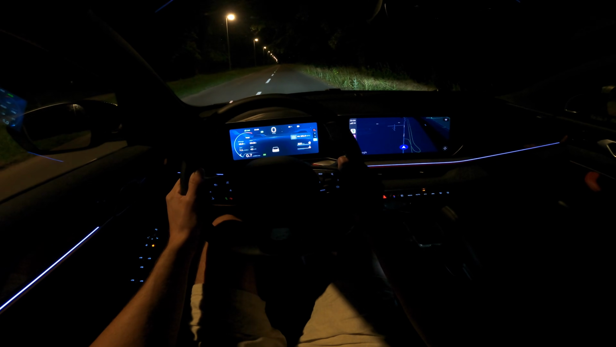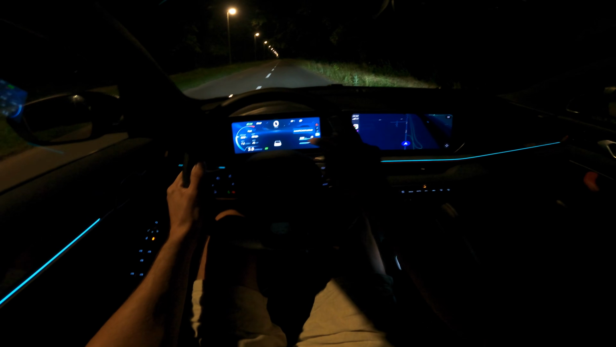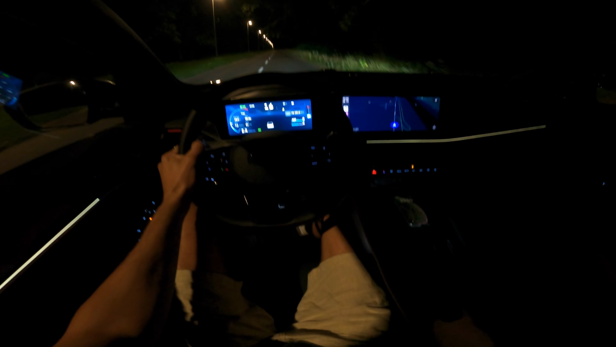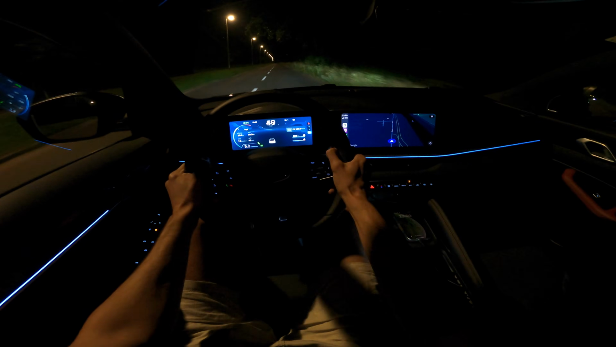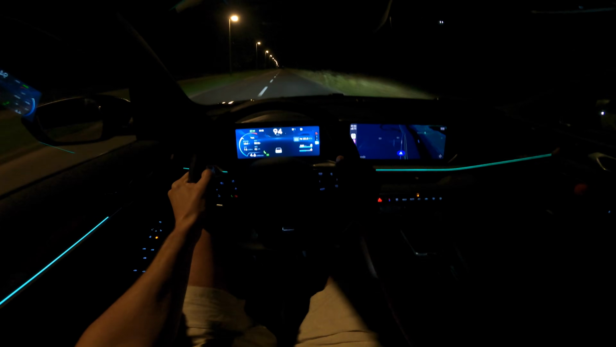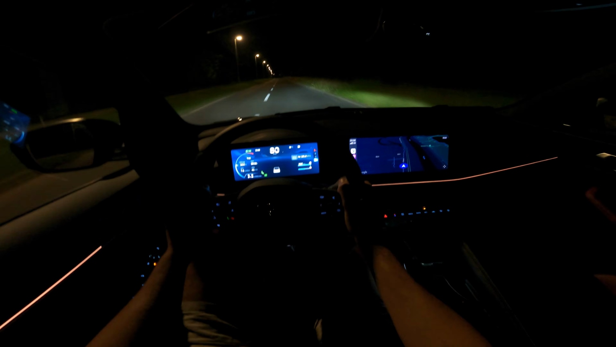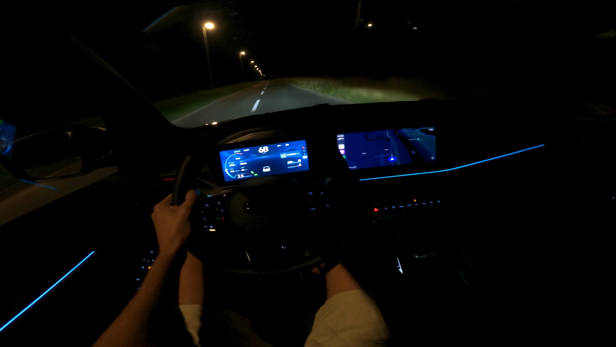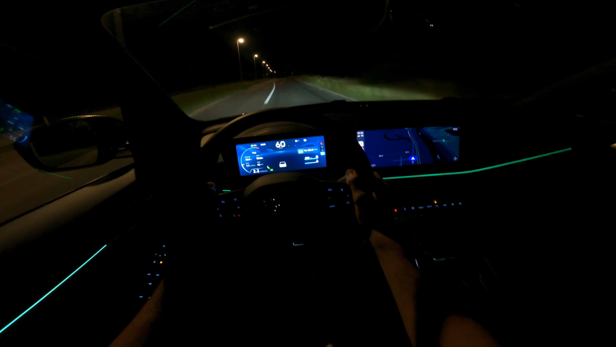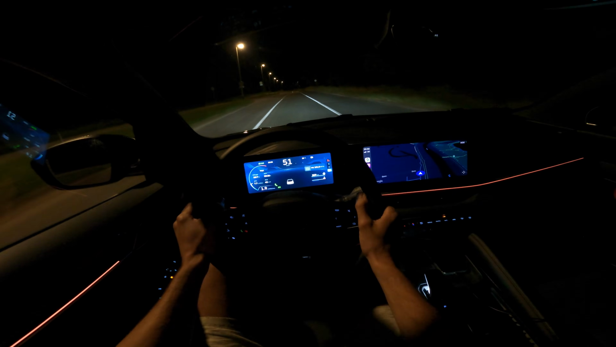Okay, brake, throttle all the way. It says launch control active, and release. Wow, it's pretty good. 100 brakes. Wow, it's pretty good. Yeah, I think the car came behind me. He's far away, but you're like, yeah, man, this guy's enjoying himself.